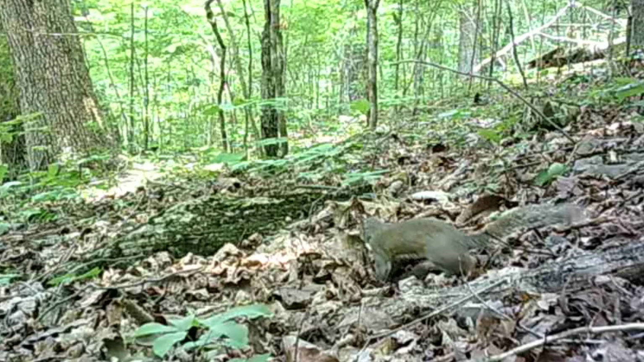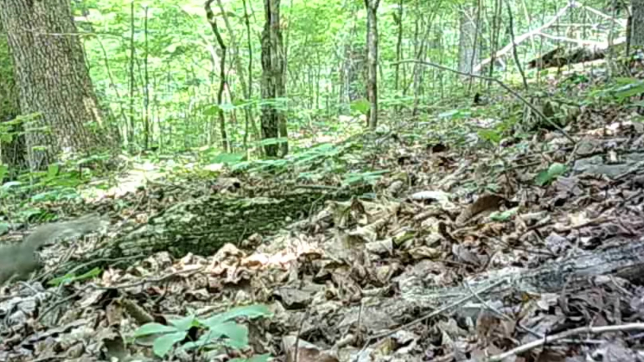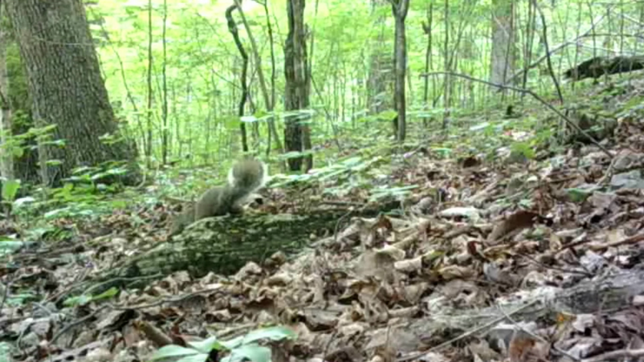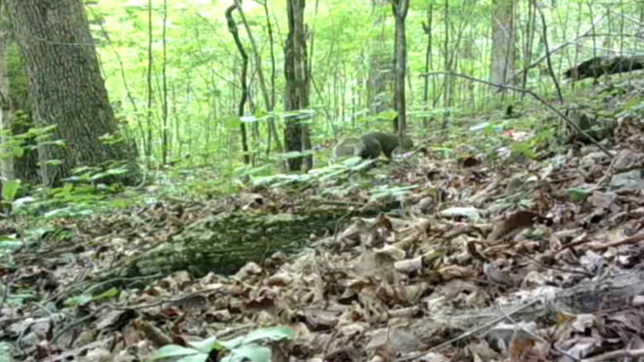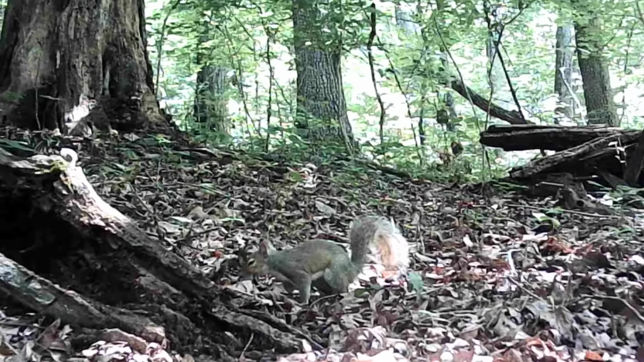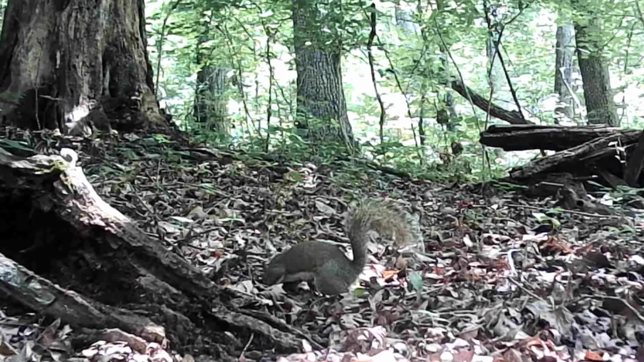It's hot on them too. So hot. But they have a good time. Always looking for that elusive nut. And they'll find it. So comical.